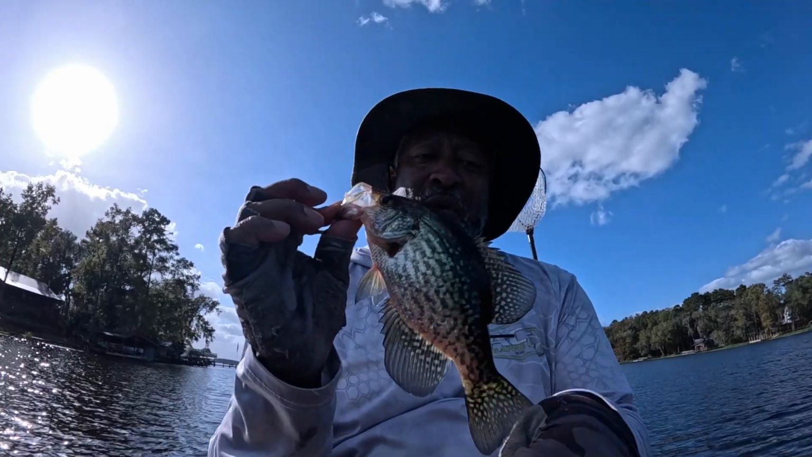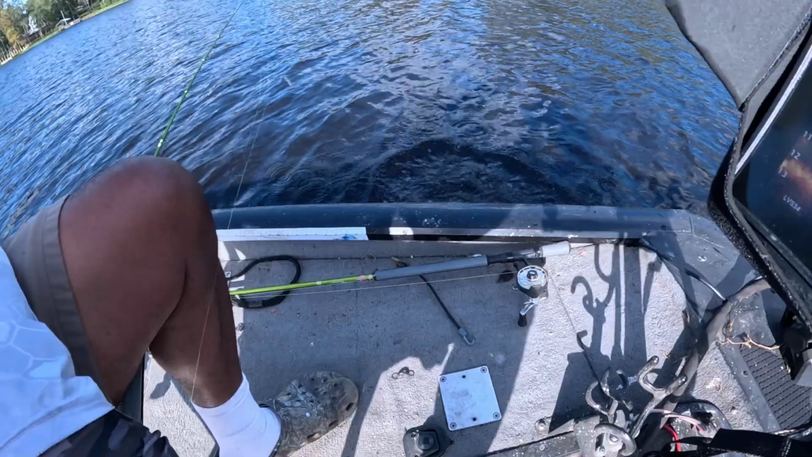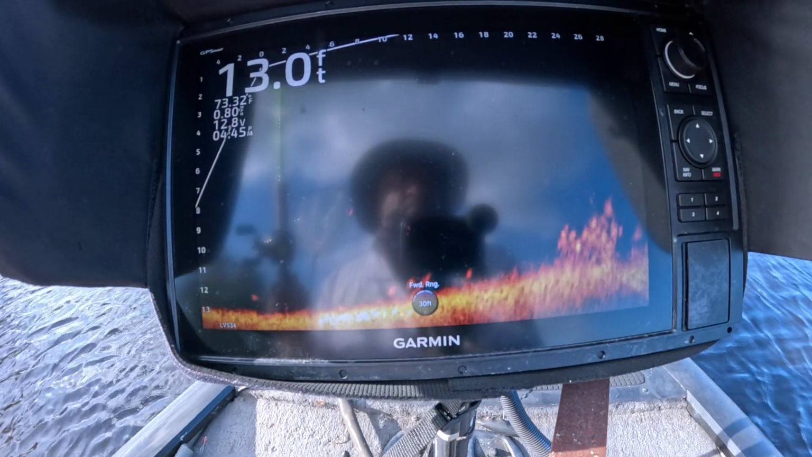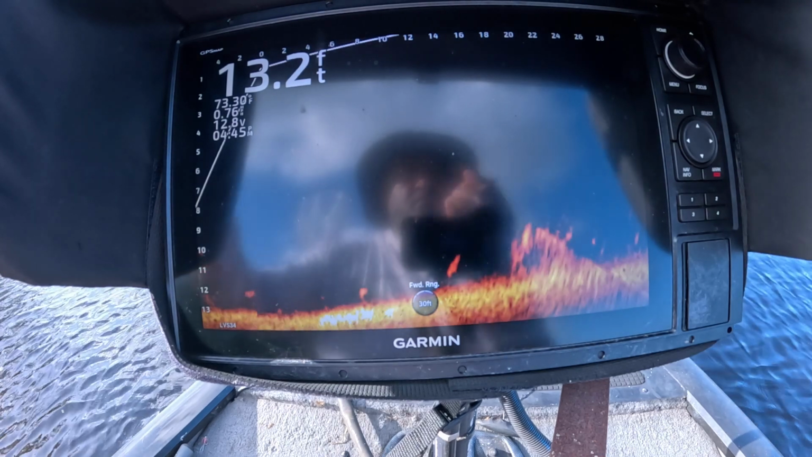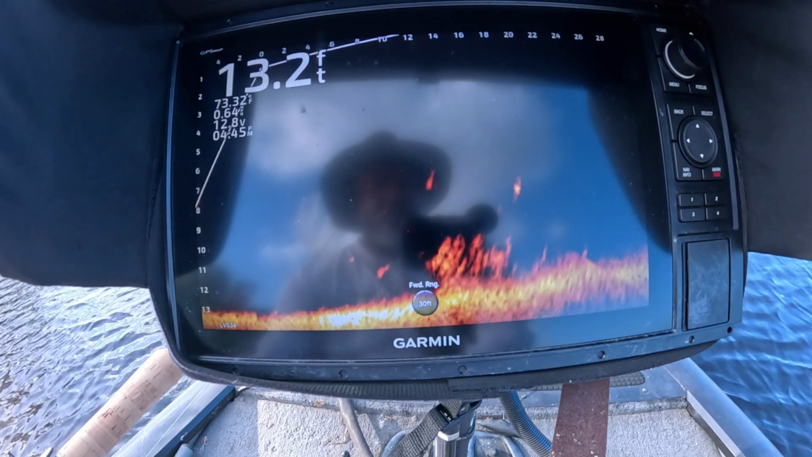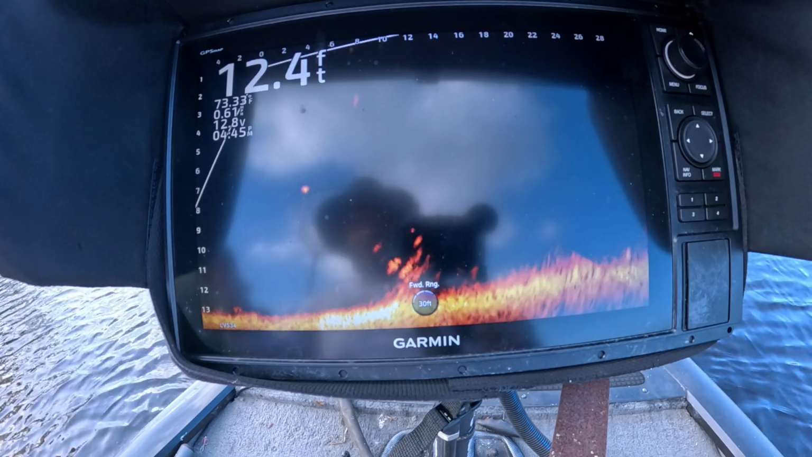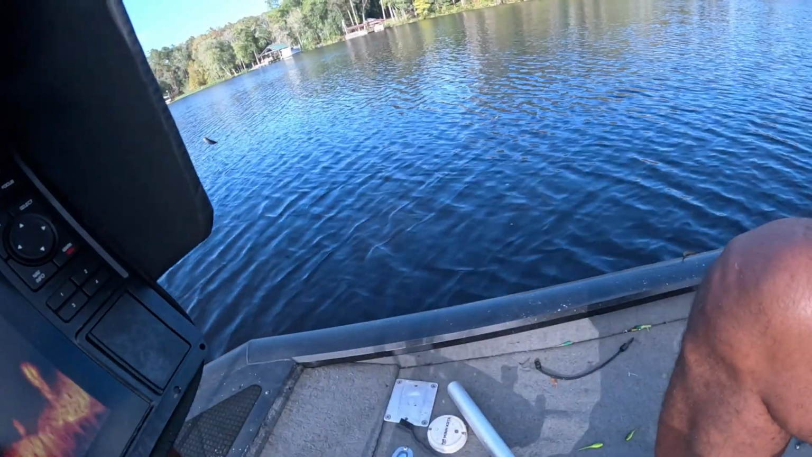See if we can get it back in the water. See ya. Oh, come on, little stump knocker.